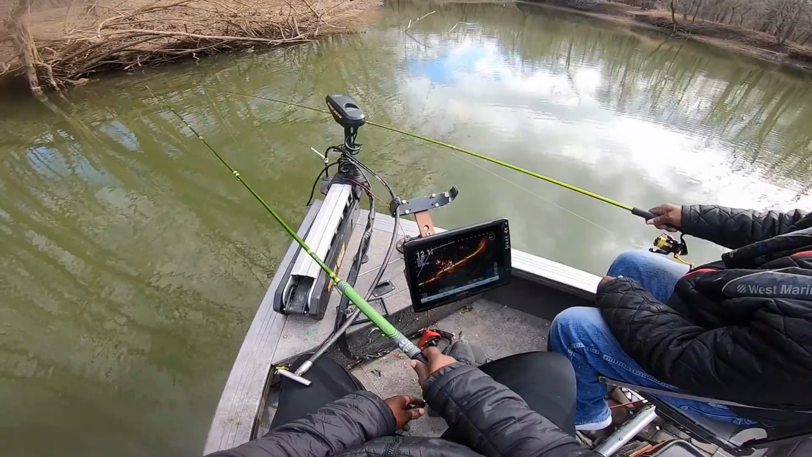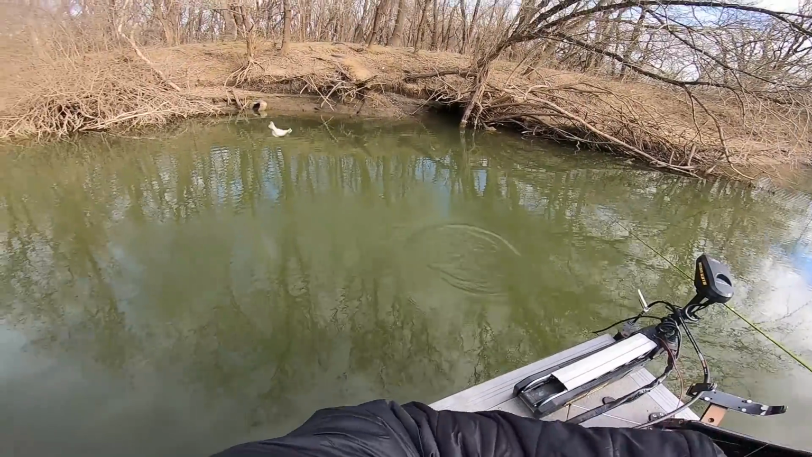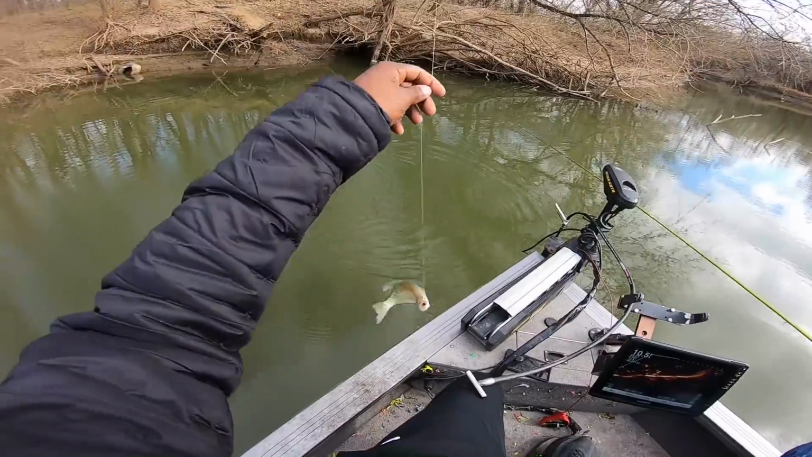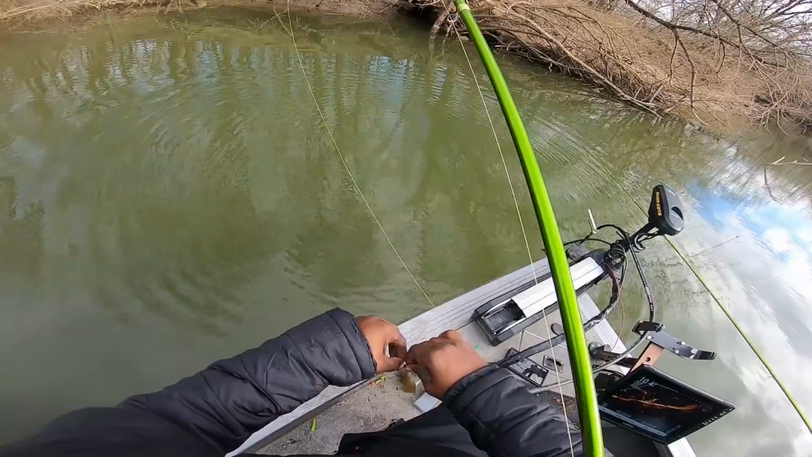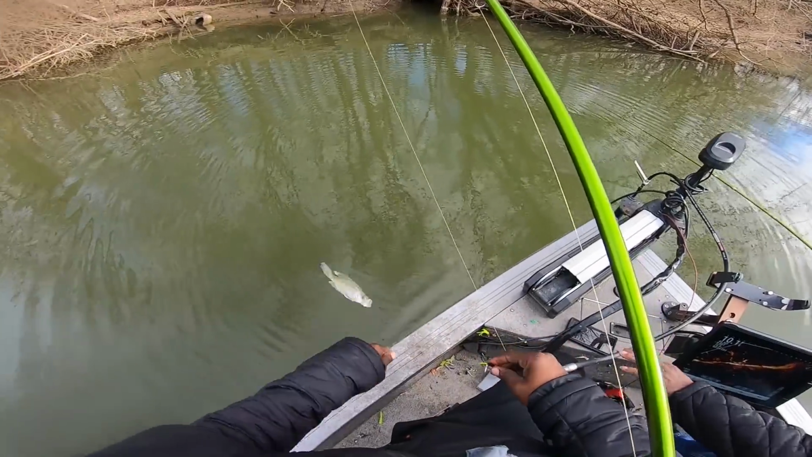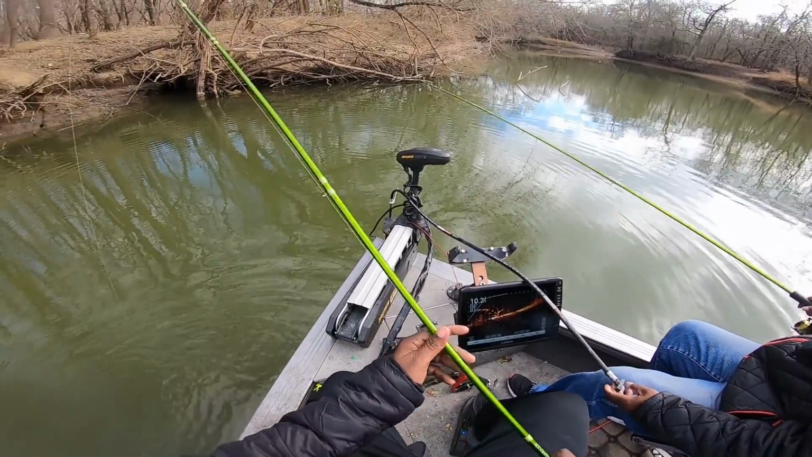I'm hunting these donkeys. That ain't him. But I'm hunting him now. I'm hunting his big brother. He's somewhere down there too. No, that ain't him. But I tell you what, glad we ain't keeping fish today. No.